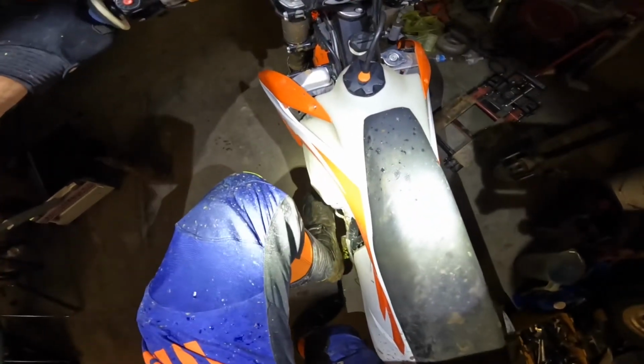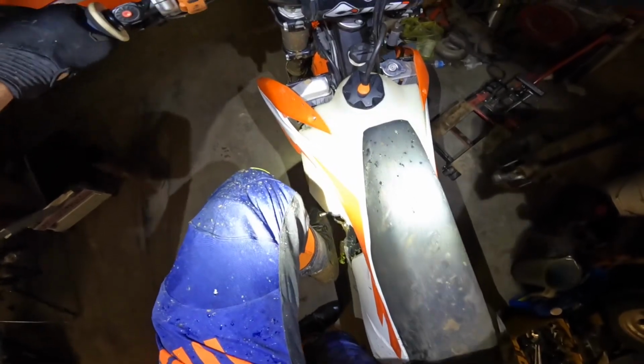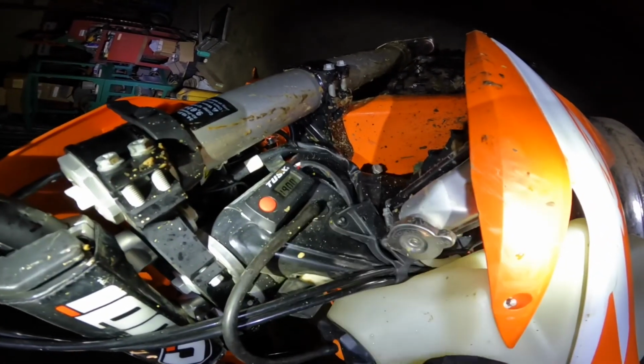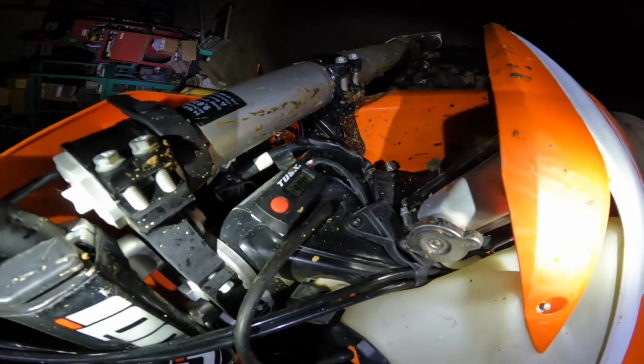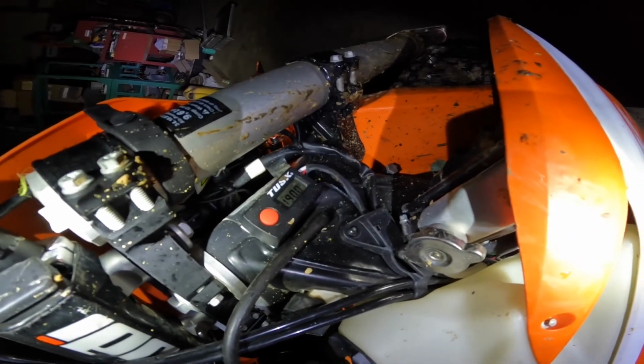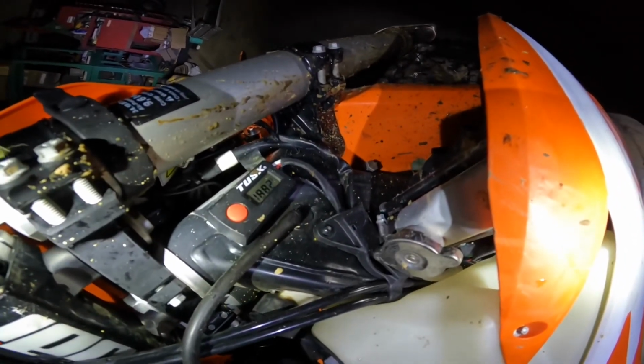Figured we'd go ahead and, I don't know if I can find neutral. Let this thing idle. Set at 190, it should kick on. It's steaming a little bit, just the wet grass and stuff hitting the front of the radiator.